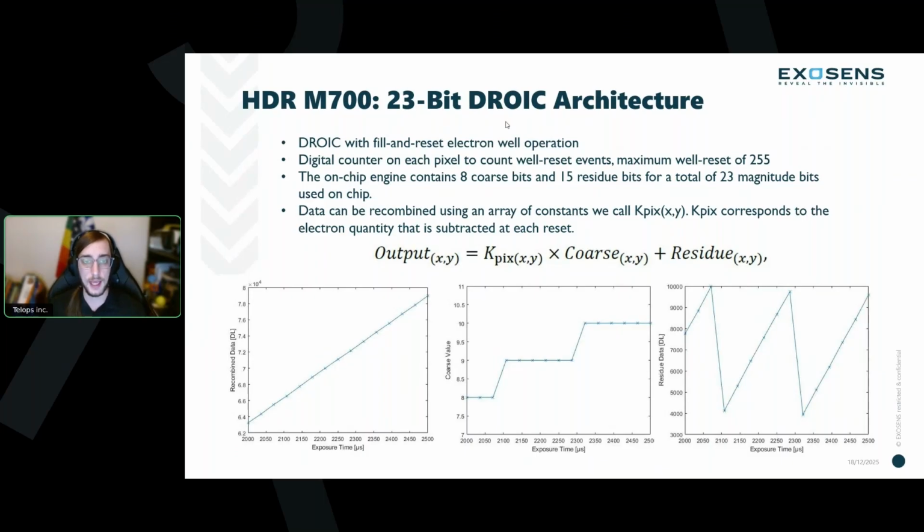So if we assign 8 bits to the count of the number of times that the well has been reset, we can assign the remaining 15 to the residual value, or to track the amount of charge or signal that is in the pixels at any given time, as well as at the end of the exposure.